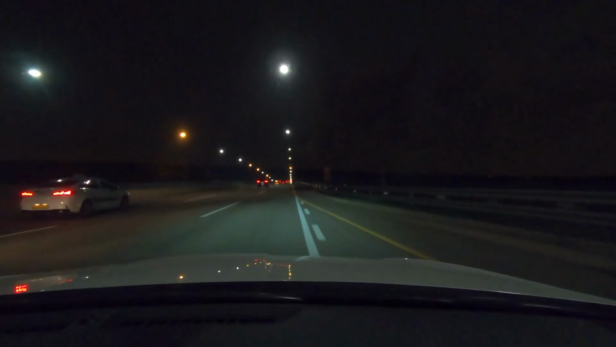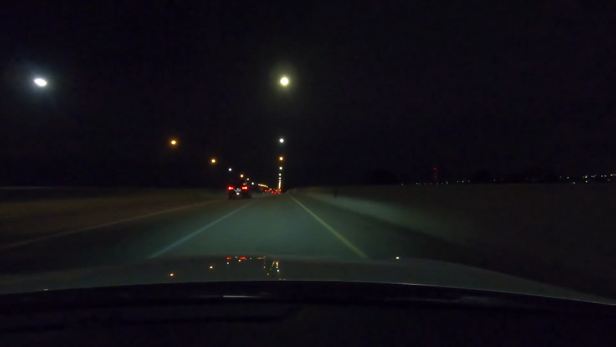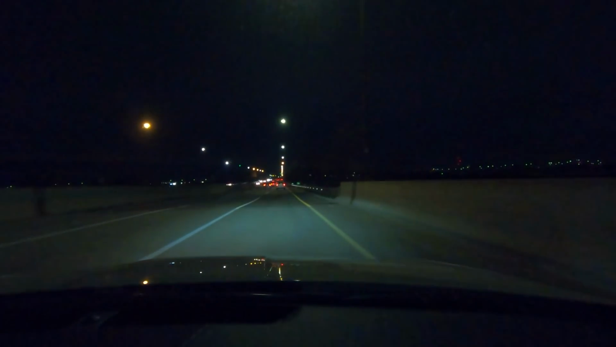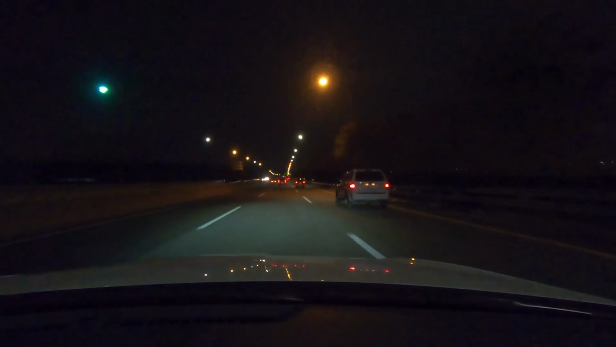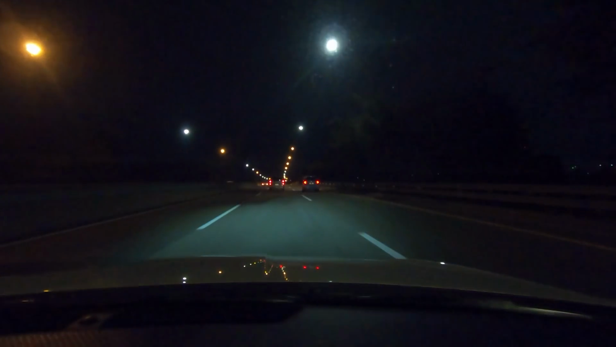So I mean, this is not near a sports car. It doesn't feel like a Stinger or anything like that. But so I don't want to bother too many people here.